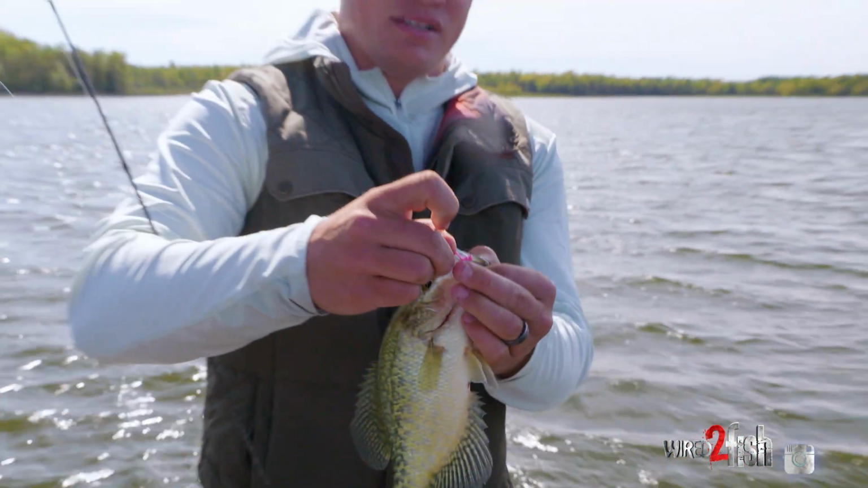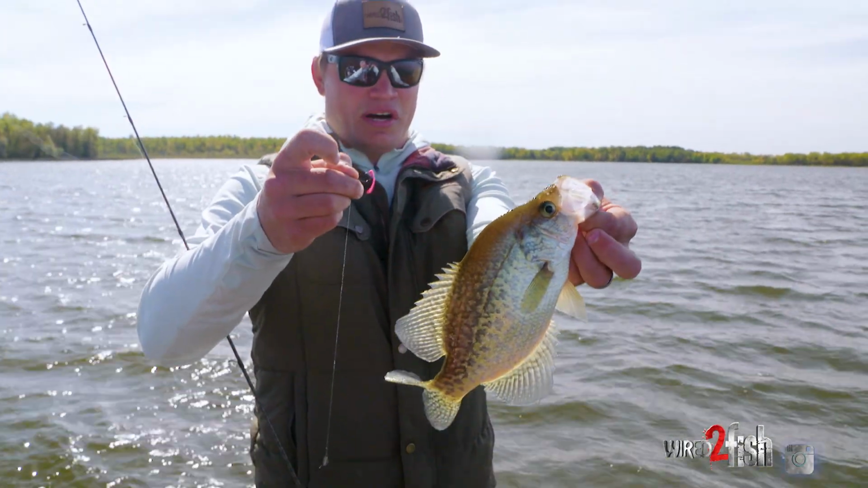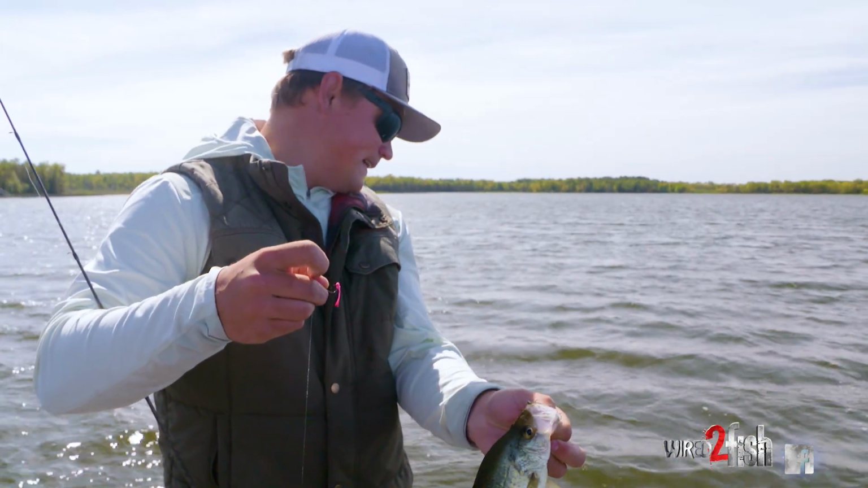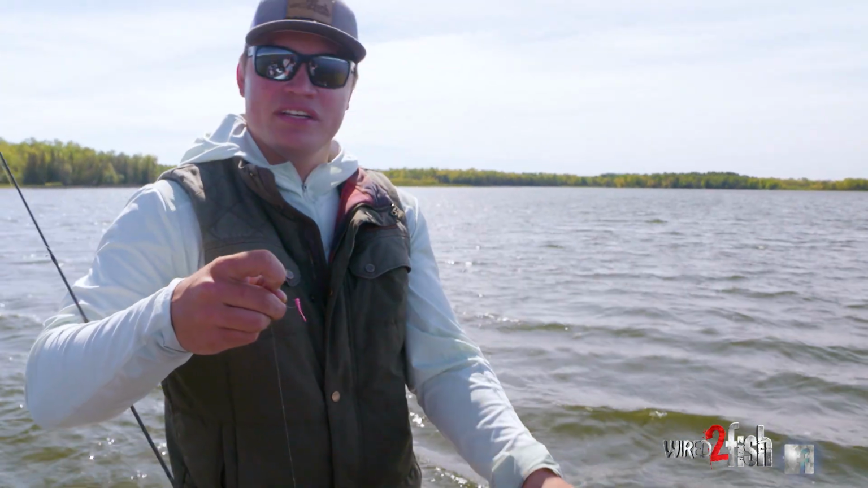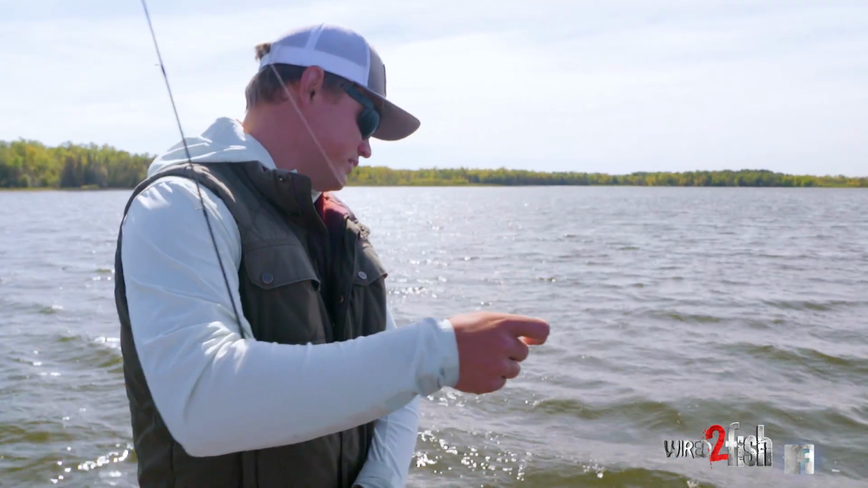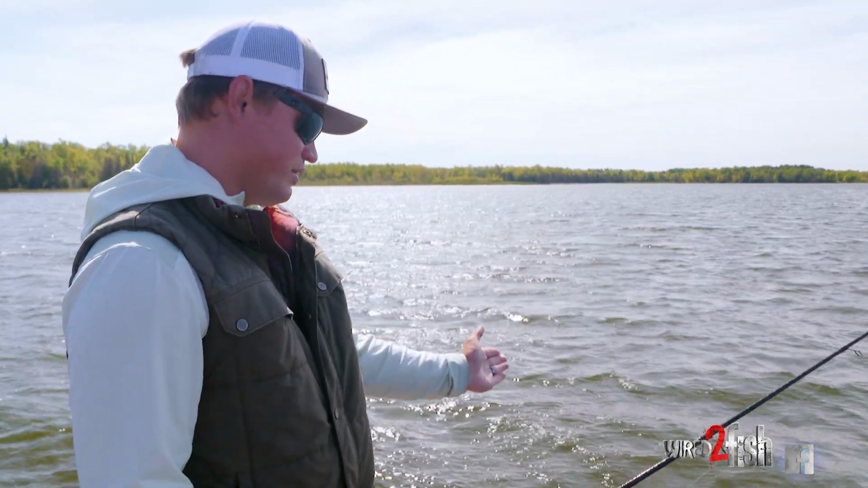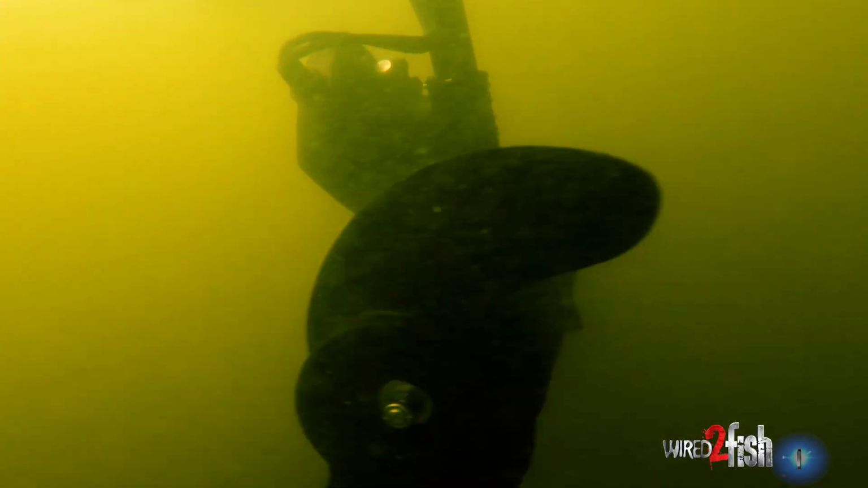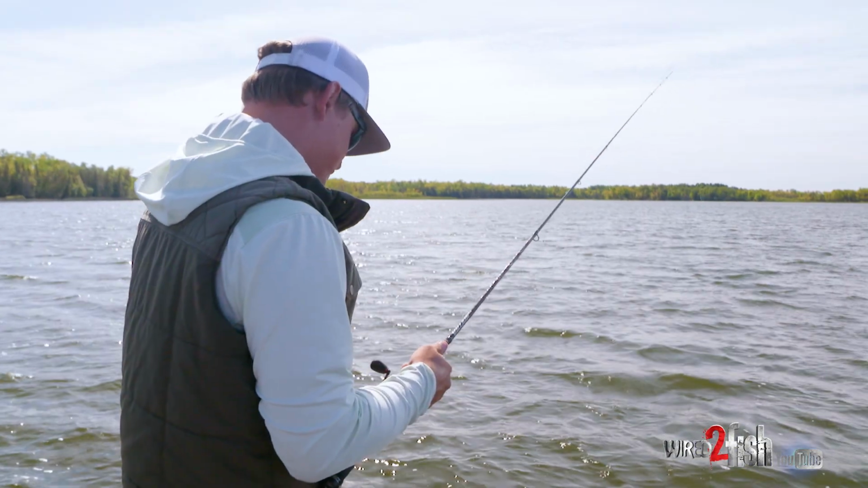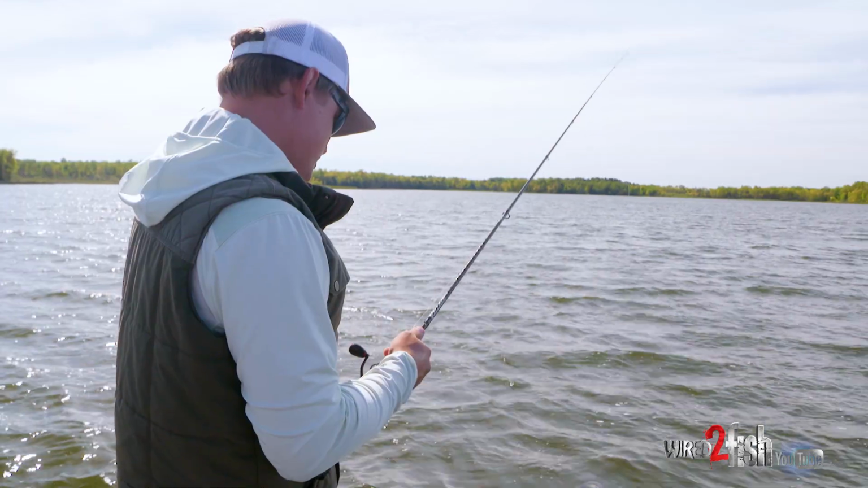And I know it sounds like it's basic, right? But until you go out and do it, sometimes the mechanics of keeping that bait in front of that fish and the fish inside that cone on your electronics can be difficult. So just understanding the fact that you got to continuously adjust your trolling motor as you're doing this can be really important. We're in kind of dirty water here, so you're able to get pretty tight on them. Sometimes you got to stay off 30, 40 feet and pitch on them, but these ones are hanging around for us.